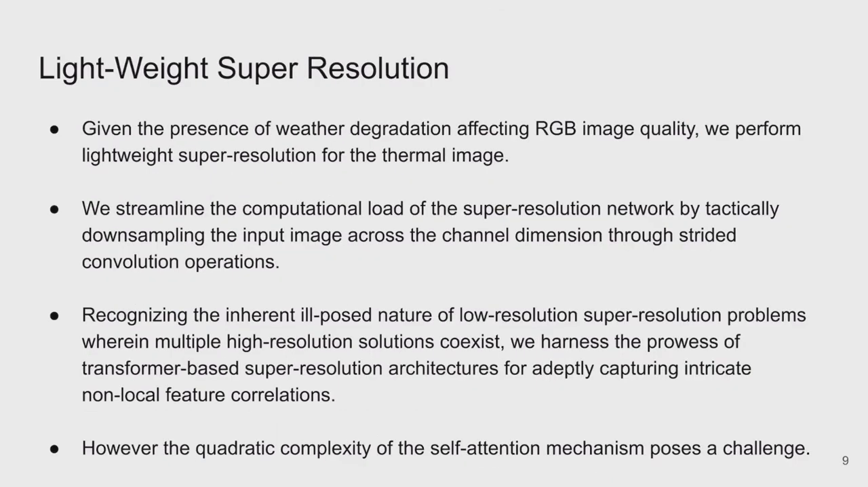Focusing on lightweight super resolution, given the presence of weather degradation affecting RGB image quality, we select this branch to perform lightweight super resolution on an input low resolution thermal image. We streamline the computational load of the super resolution network by tactically downsampling the input image across the channel dimension through staggered convolutional operations.